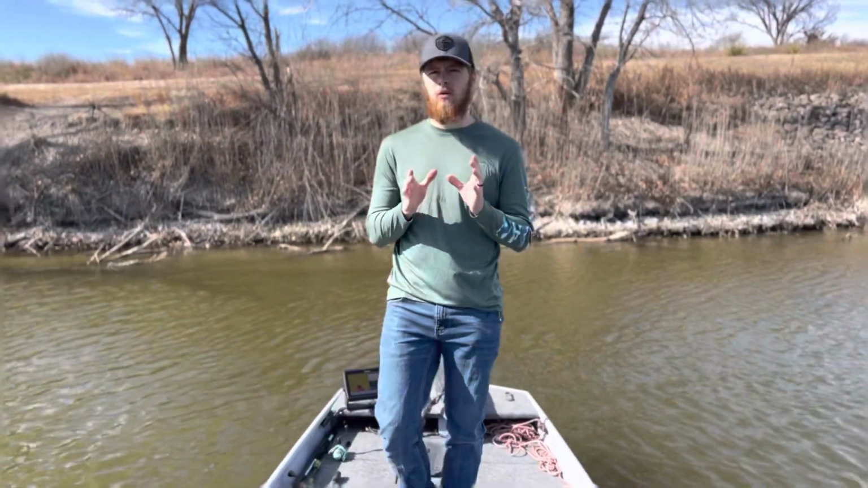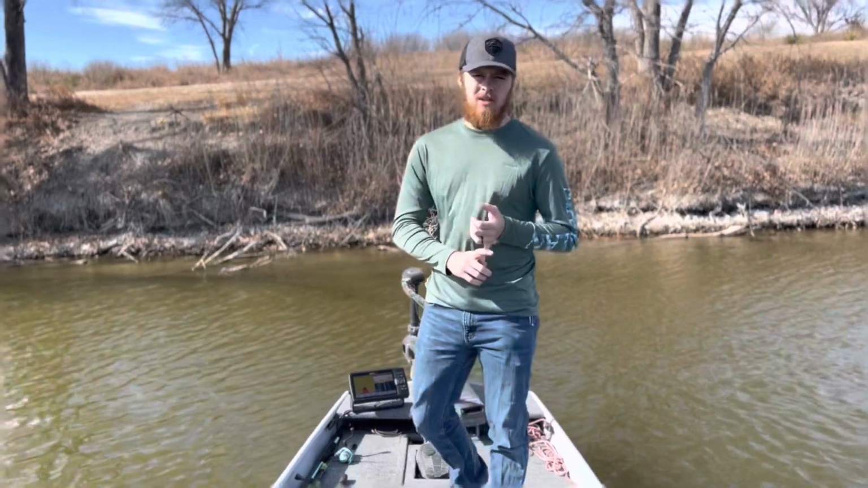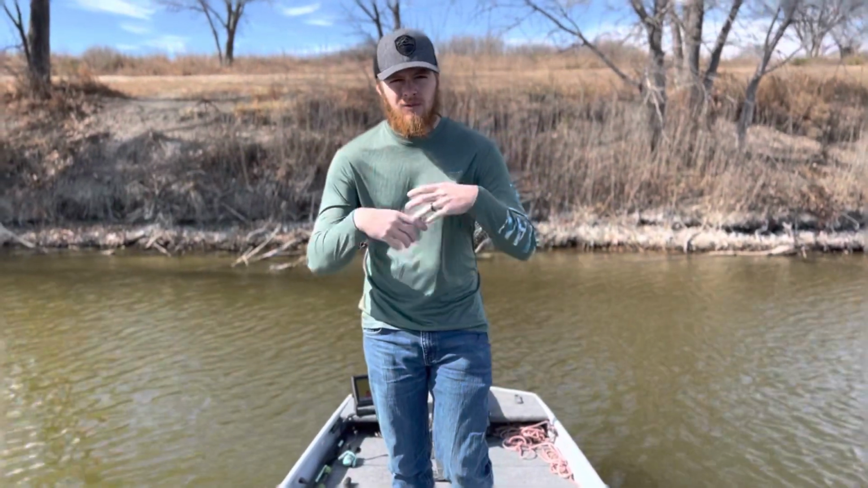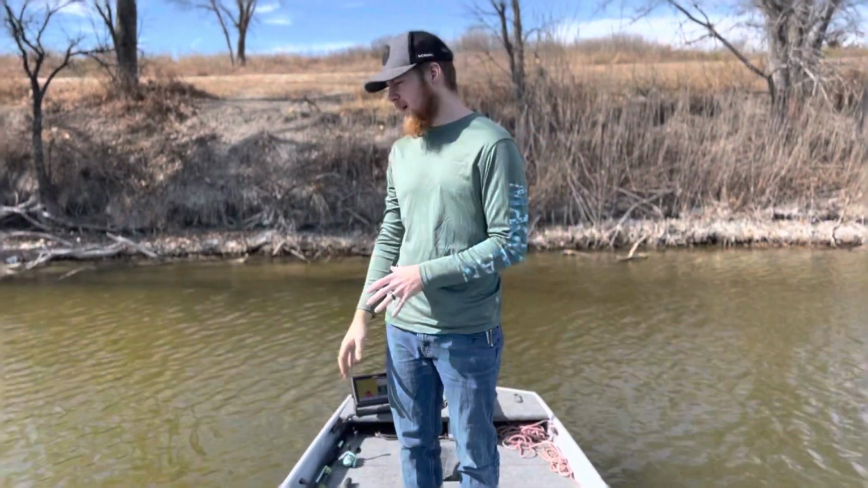Alright guys, so the first thing we're going to do in making our Quickdraw contour map is, first we've got to have our unit powered on, and then we're going to make sure that we select Quickdraw contour and start recording. Now the important thing is we're going to have to wait till the unit fires up and gets a GPS signal, and then we'll have a nice green ring around our boat on the unit. That'll let us know that it is recording that map that we are making now.